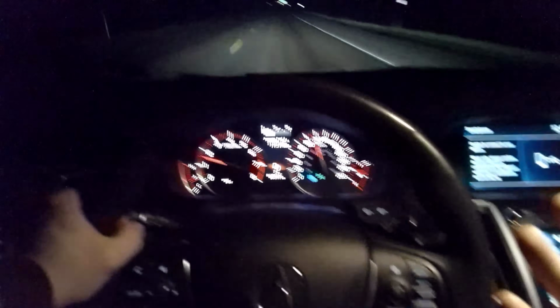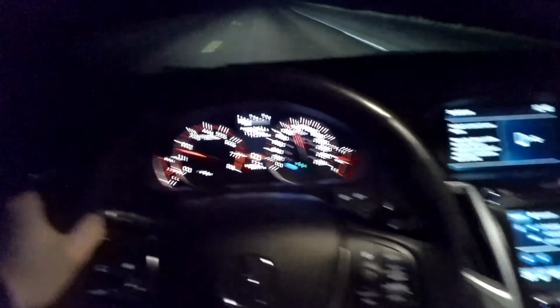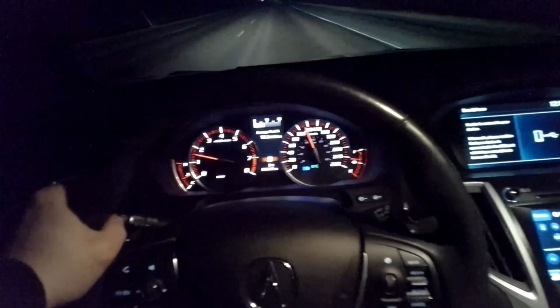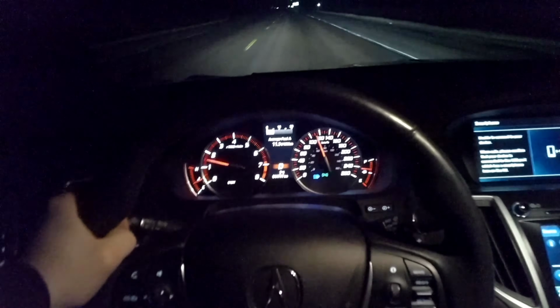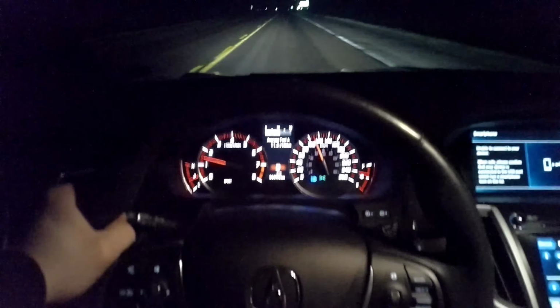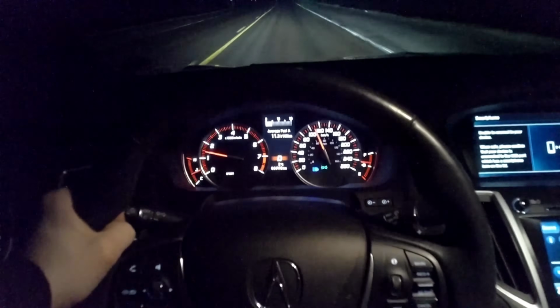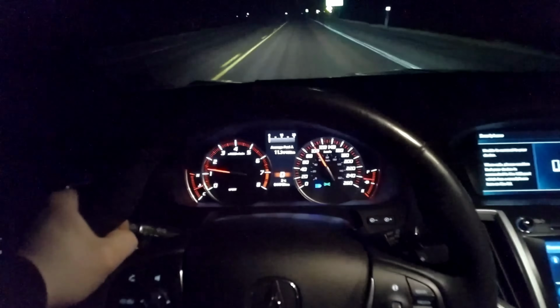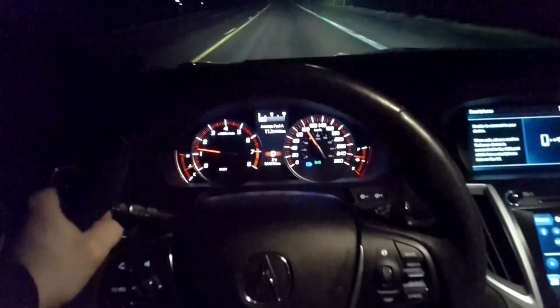Like, Infinitis are a really good bang for your buck. Acuras. Lexus. I like them all. Obviously, Lexus is going to be top-notch reliability. And I would also like to see how the IS350 stacks up against this. They're pretty similar, but I love that IS350 F Sport so much, so we'll see.